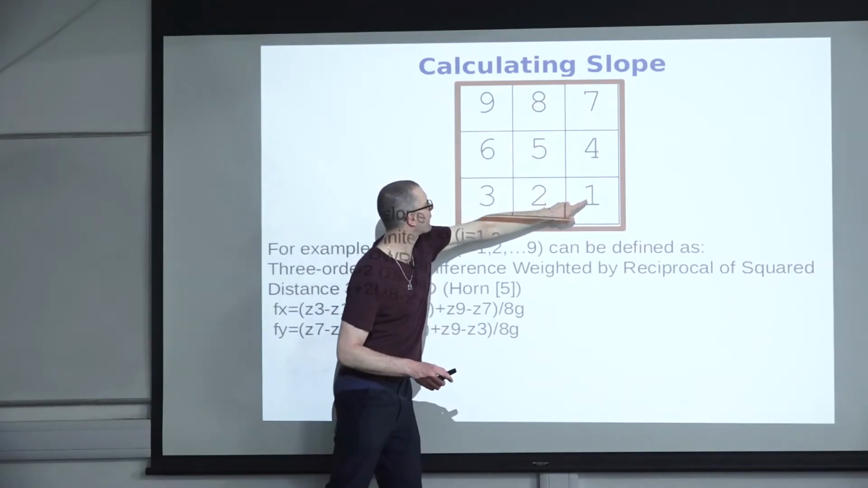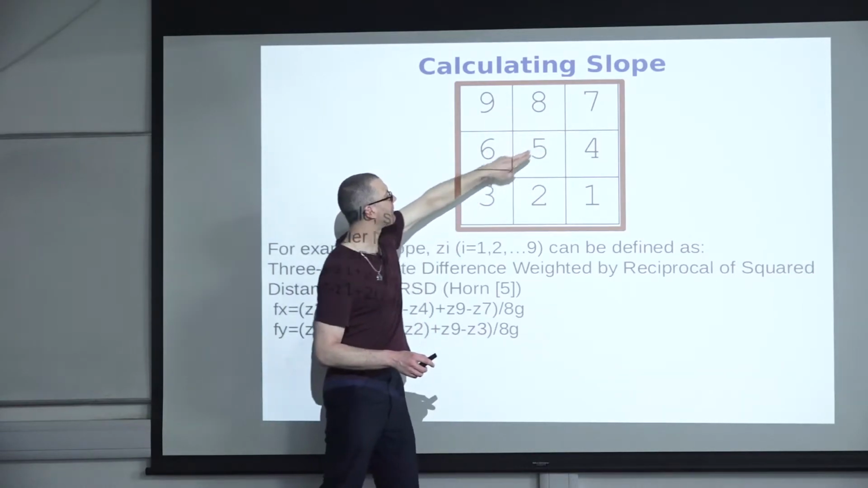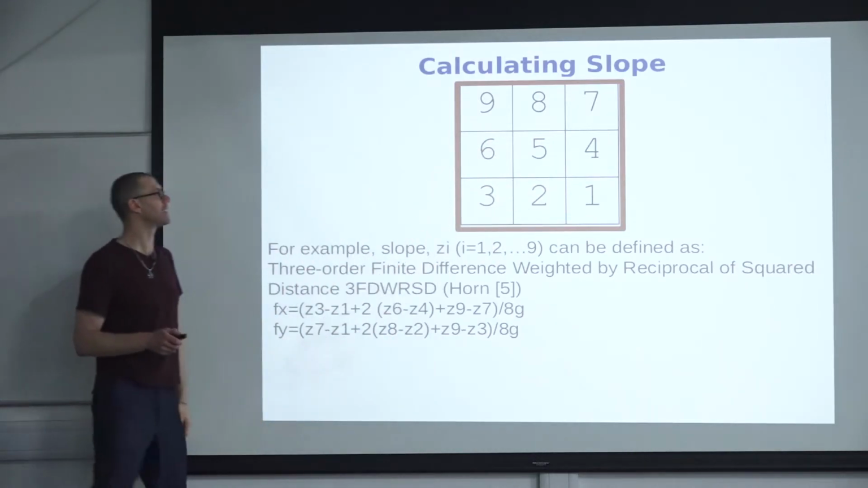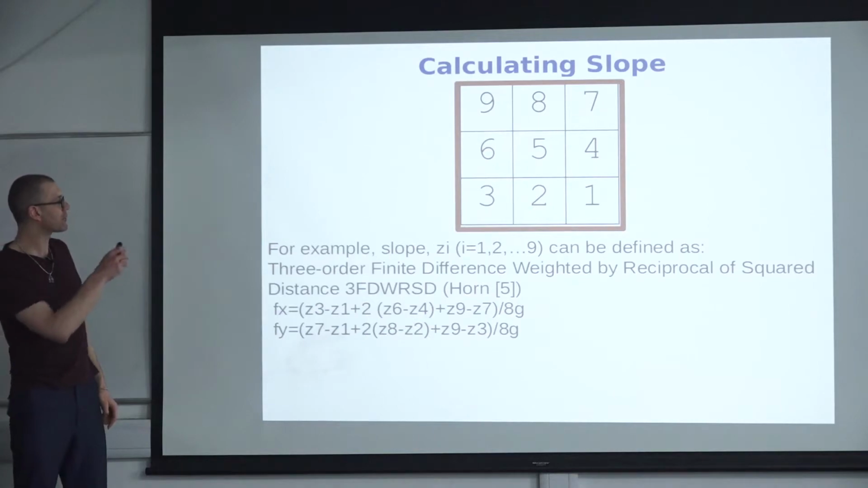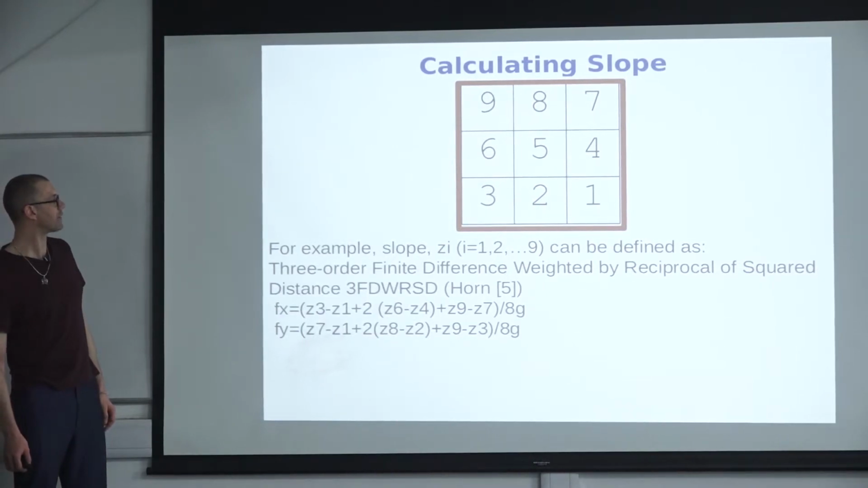The cells 1, 3, 9, and 7 are a little further away than the cells 6, 8, 2, and 4, and therefore they get different weights. You call that a finite difference weighted squared distance approach.